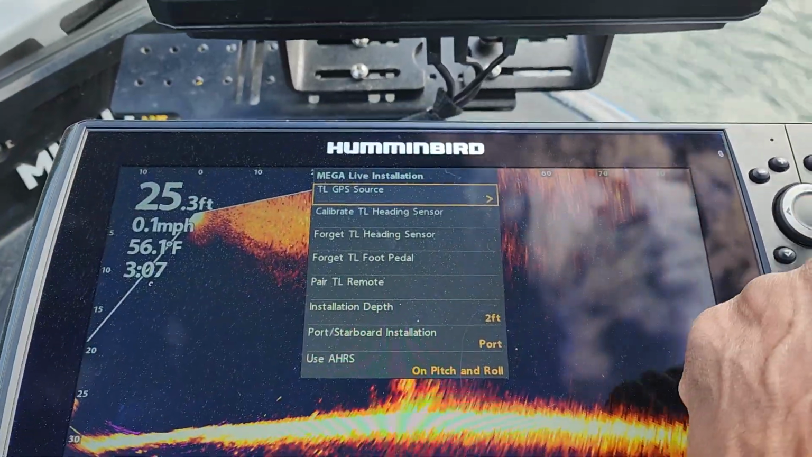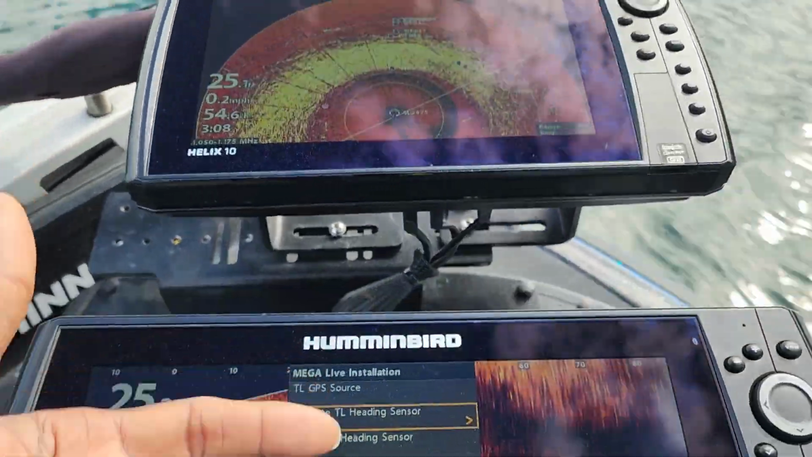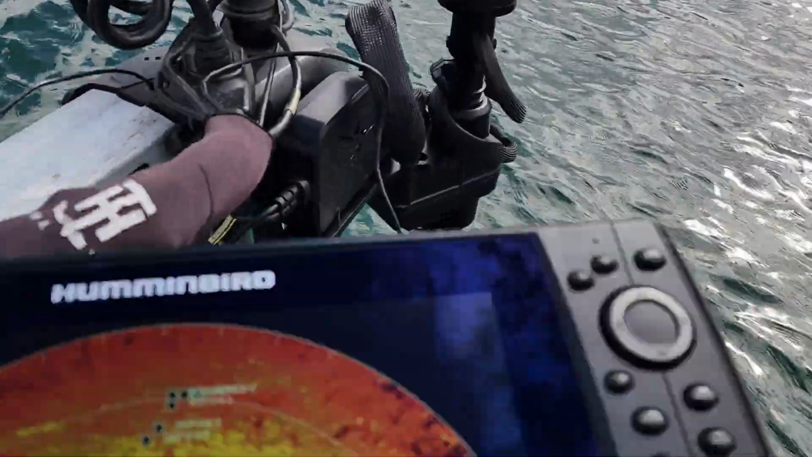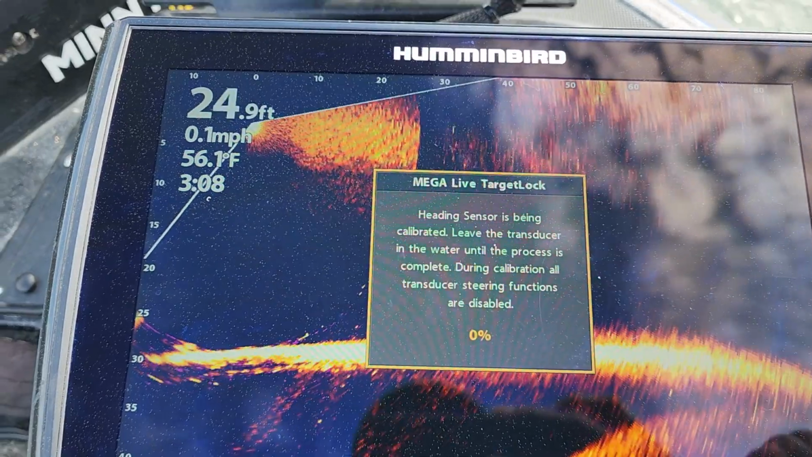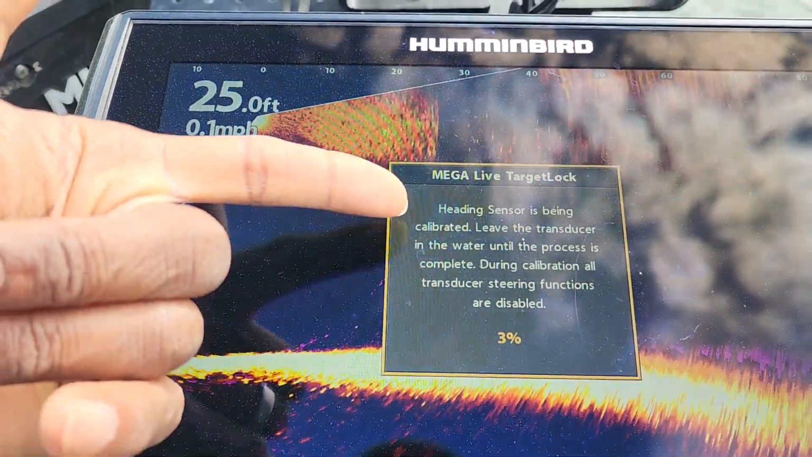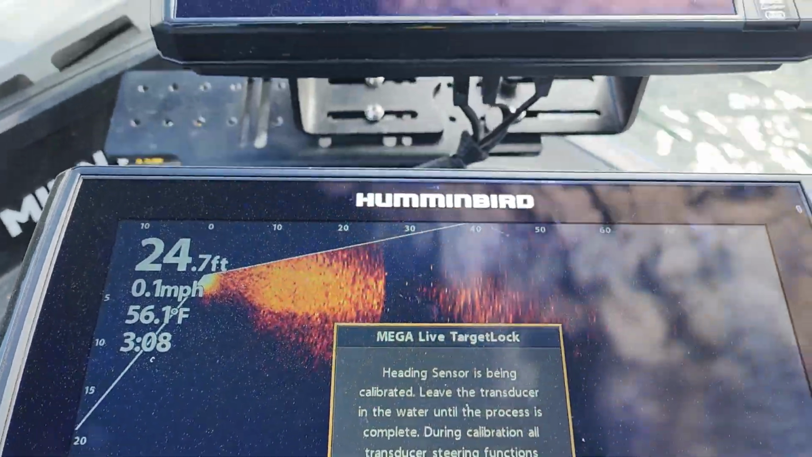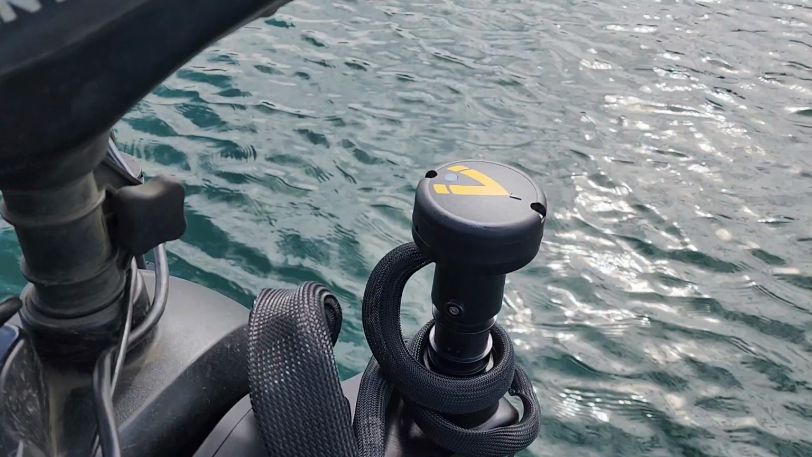So now let's head back up in here and take a look at this calibration real quick. So to calibrate the heading sensor, and that is the heading sensor up there with that yellow arrow on it. So all we're going to do on here is arrow down to that, hit the right arrow key, and now as you see, it is going to do a countdown through that for you. Just go through those percentages, and what it is doing, guys, it is turning around on its own.